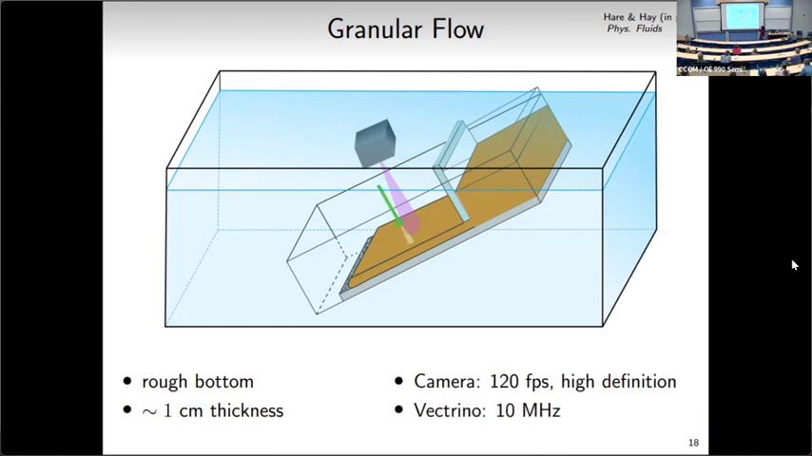I'm also going to compare these measurements to a pulse-coherent Doppler profiler, an off-the-shelf Nortek Vectrino that operates at 10 megahertz. It's located about 20 centimeters from the gate, in the middle portion of the chute, away from the sidewalls. At least the Vectrino is away from the sidewalls. The camera has different positions, as you'll see.